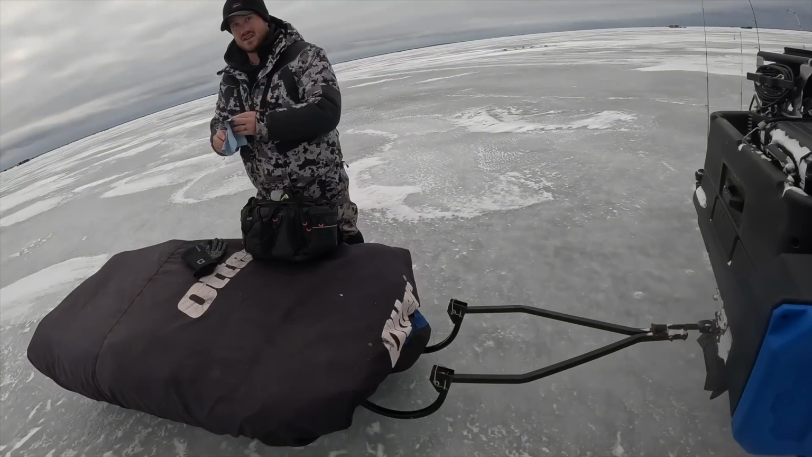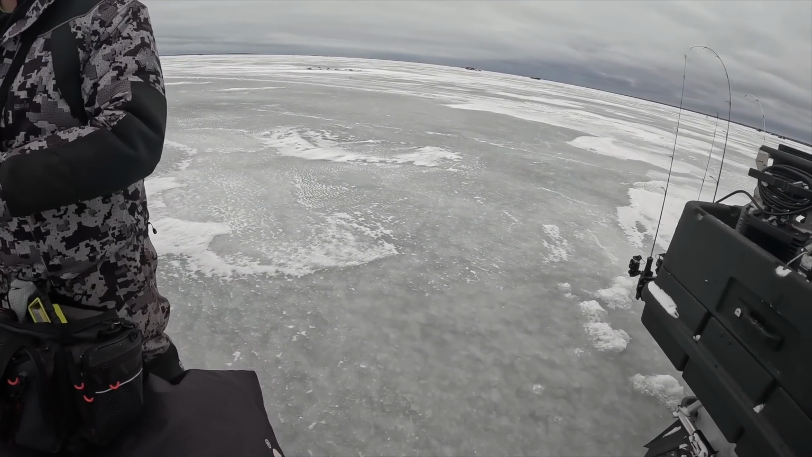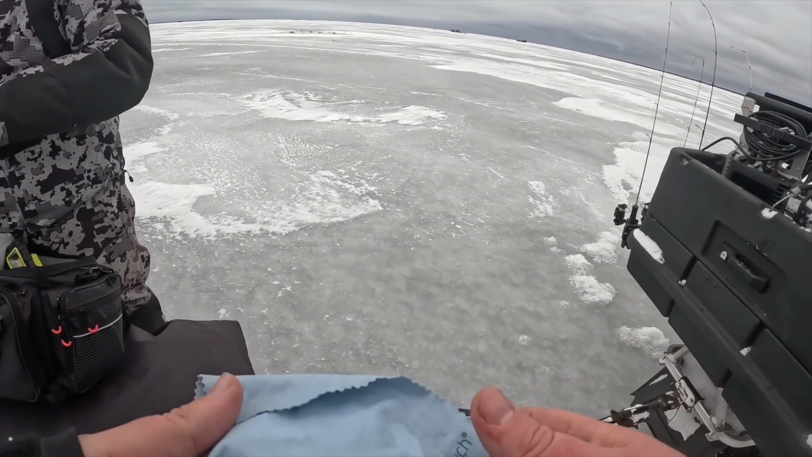Want to throw this on it? Yeah. This is a lens wipe. I could ruin 10 of mine instead of yours. No, they're like 10 cents. I got a bunch. Sick. Steal one of my wife's. She's got even more.